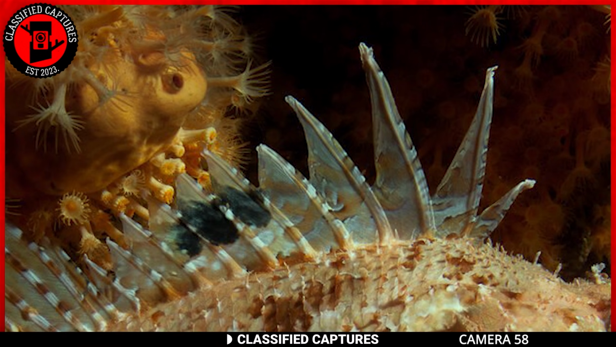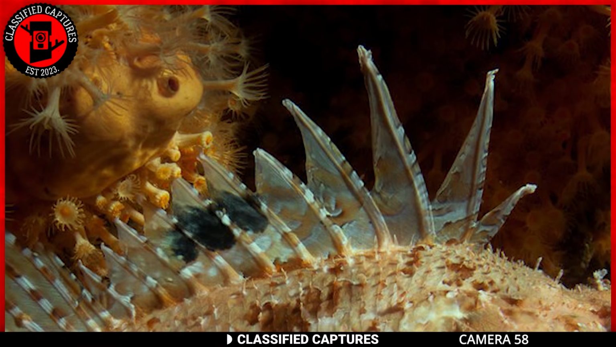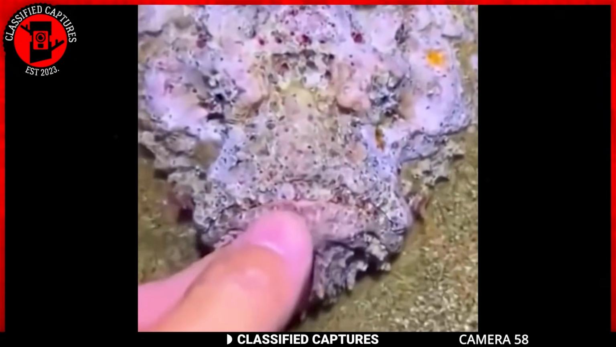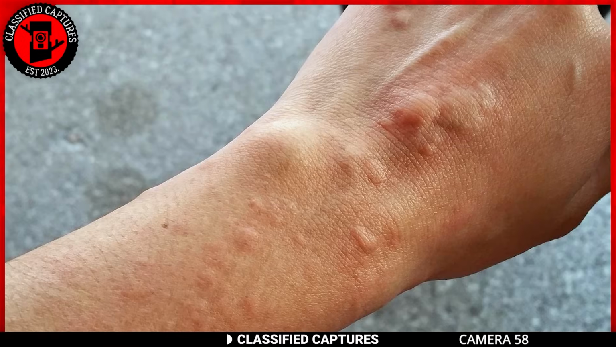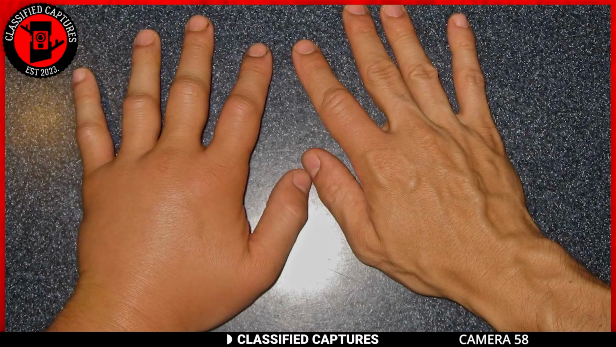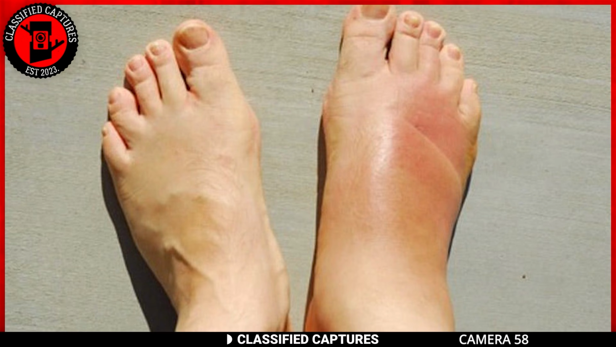These aren't just for decoration, as they're capable of delivering a painful and potentially lethal sting to unsuspecting predators or humans who accidentally step on it. The venom can cause excruciating pain, tissue damage, and in severe cases, paralysis or even death if not treated promptly.